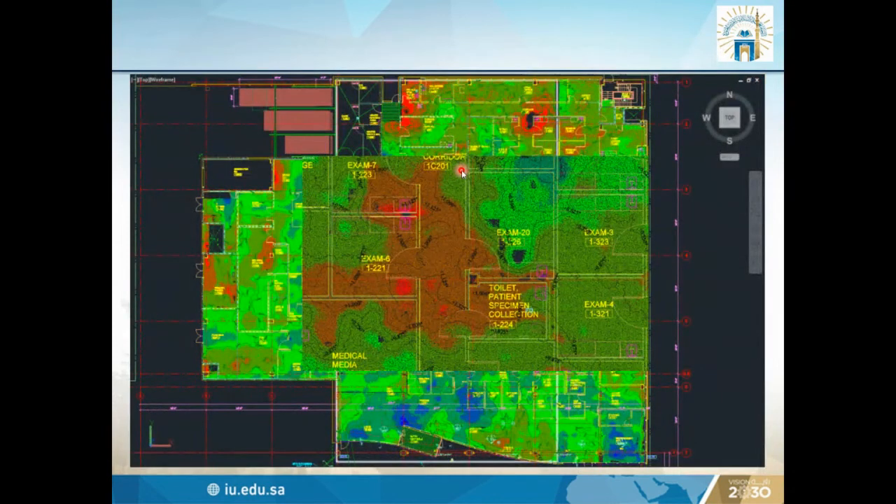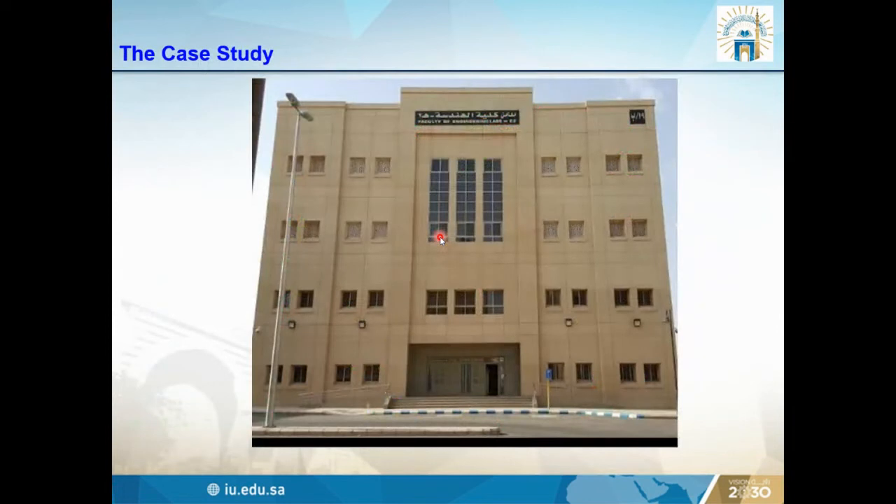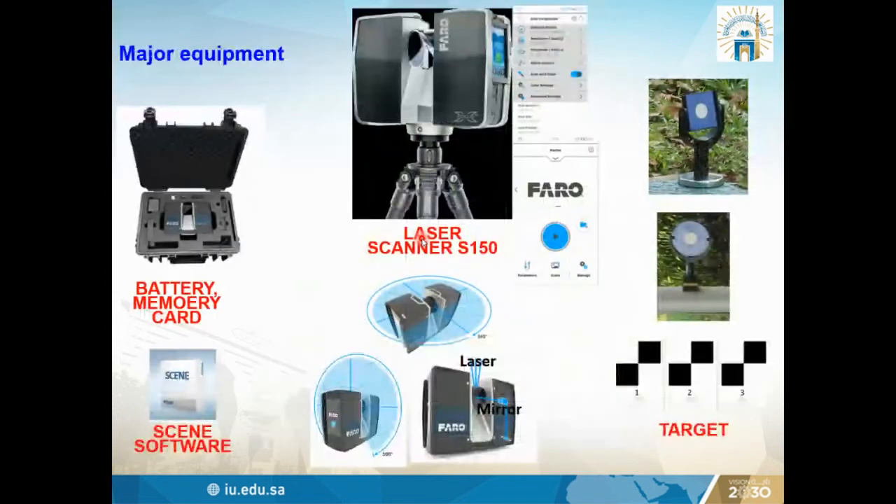We did this laser scanning for the hospital area, and we checked the deformations and the floor levels and other activities inside the hospital. Now I will explain the one case study we did recently for an engineering college building, because 3 weeks or 1 month before, we got the equipment, and we did one case study. Inshallah, we will do more case studies.